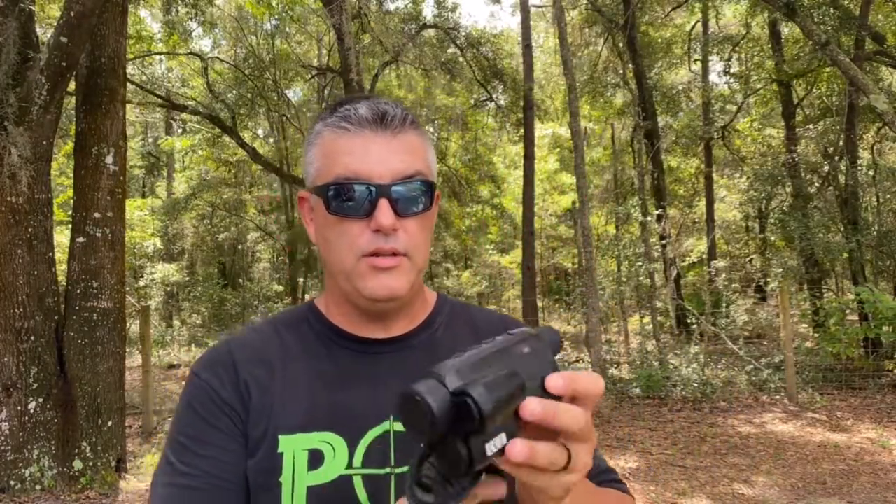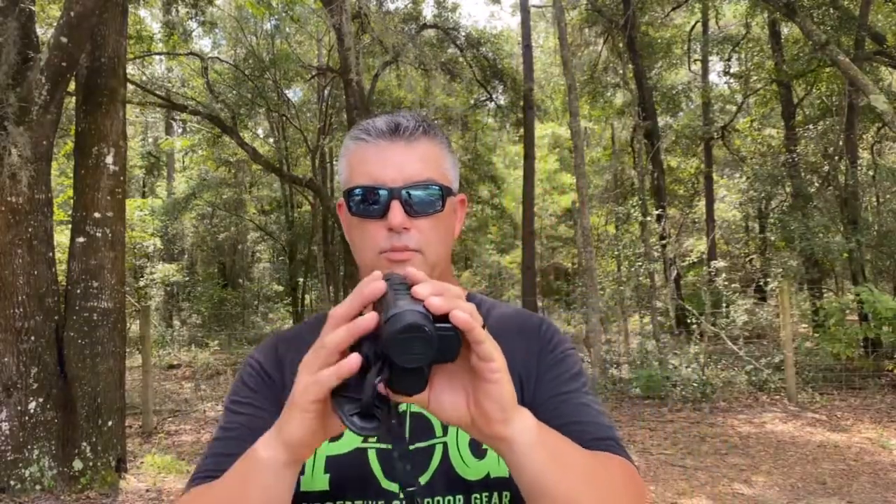So this unit is a little different from the regular monocular because a regular monocular is more ambidextrous. I mean, this one you can use ambidextrously, but this kind of gets in the way, and it doesn't have the little hand guard on the other side, which makes it a little difficult. I mean, it is usable, but it's difficult. But it has a nice little hand lanyard on here.